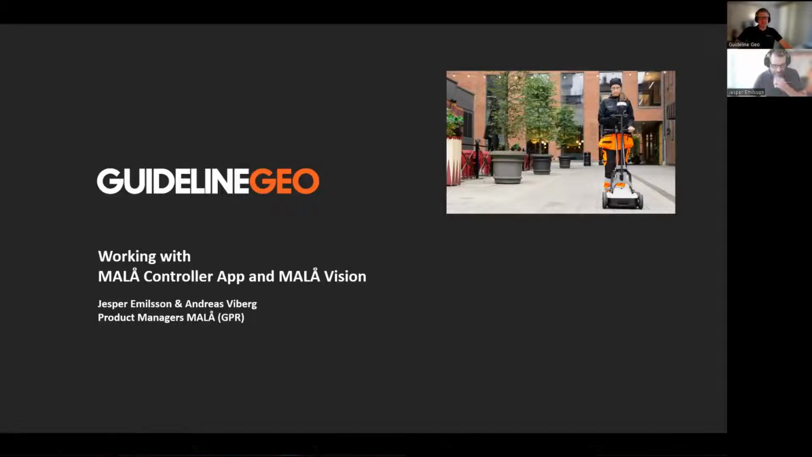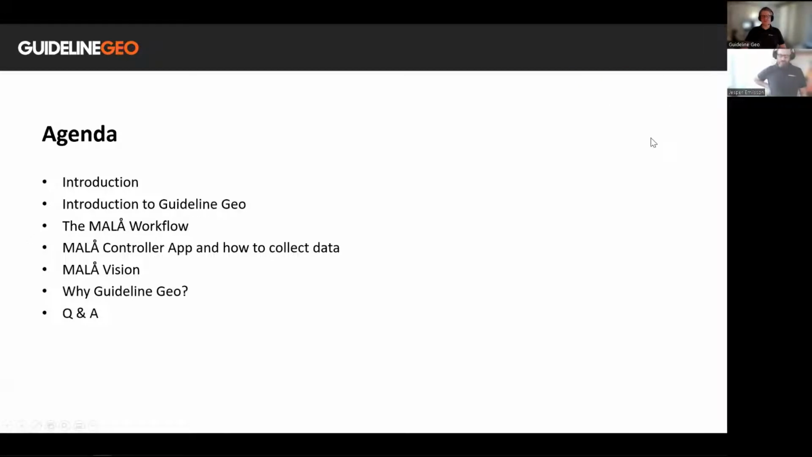So we'll discuss MALÅ Controller App and MALÅ Vision today. And what's the outline for the webinar, Jesper? We will try to take you on a journey through the MALÅ workflow, and we will be using MALÅ Controller App and MALÅ Vision. Most of the time, we will go through MALÅ Controller App and show everything that is in it, a little bit of new stuff, and then we'll transfer the data over to MALÅ Vision and produce some results. We will do some field work, basically what it could look like in an everyday situation working with MALÅ Controller App and MALÅ Vision.